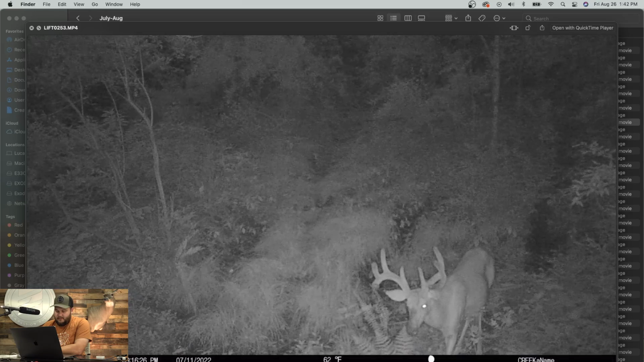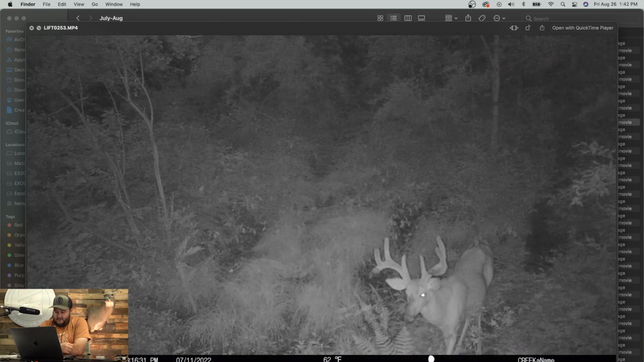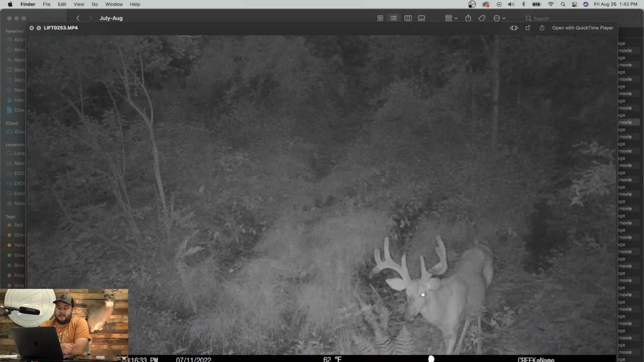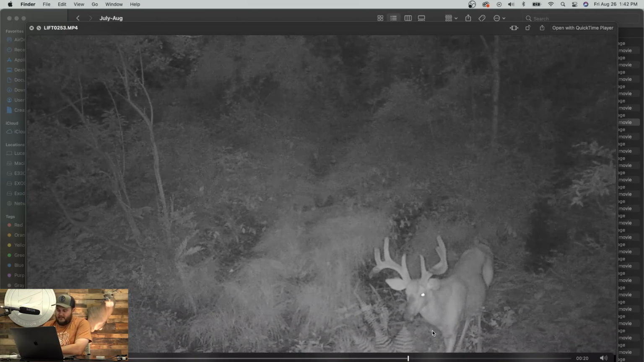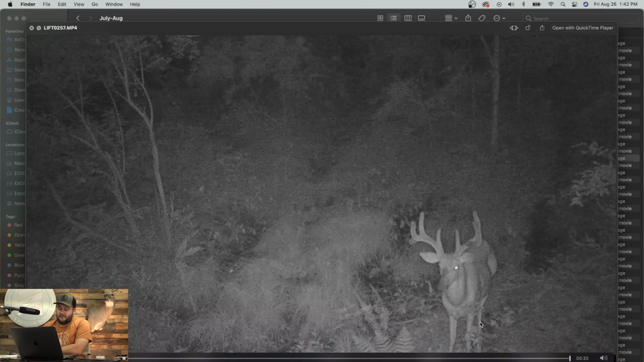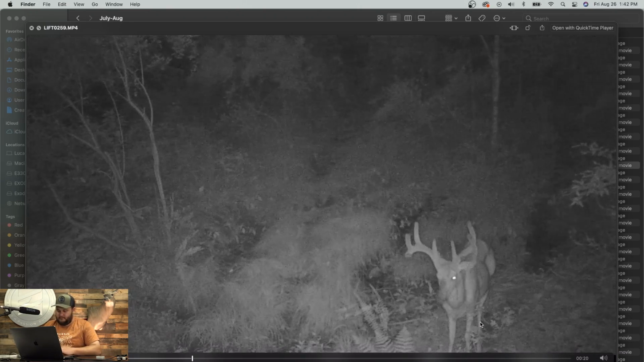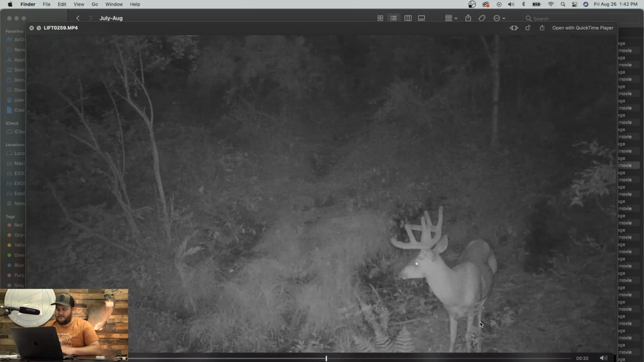There's the big 8. Whew. Man, July 11th. It's a pretty solid frame for July 11th. Just gonna sit there and show off. Solid buck, that's for sure. And just kind of hanging out.